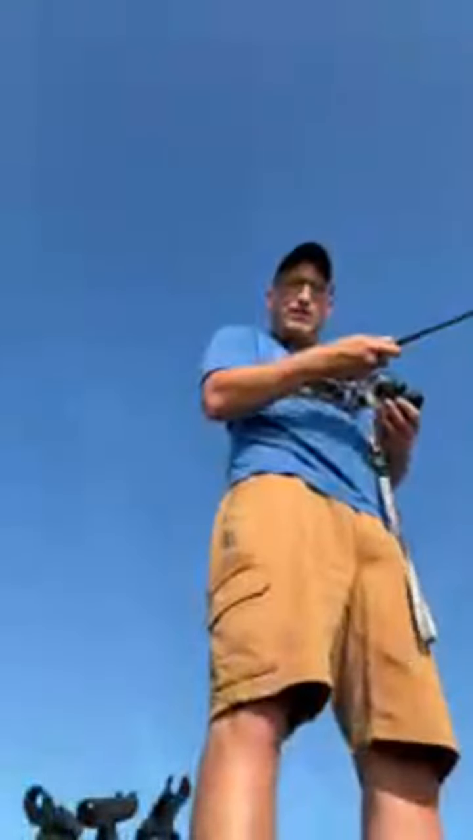Drop right down in their face. They moved already. By the time it literally took that jigging rap to get down there, they moved. There's a ton of fish down there though, just off to the side.